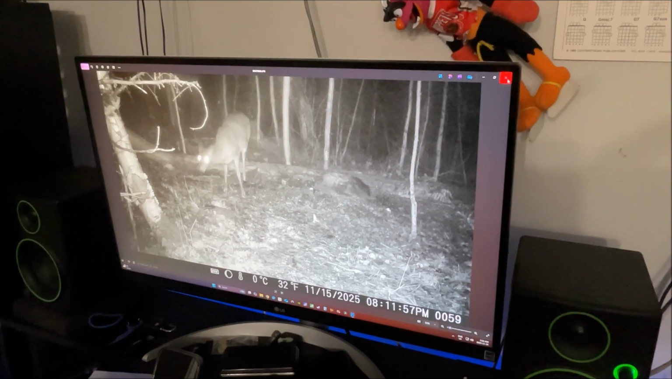But the does are always out there all the time, especially in the evenings. Not as much in the mornings. Usually on a church day, though, they've been out in the mornings and I've been missing. So I figured, well, today's a church day. Let's go out there and see what happens. Nothing. Not a bloody thing.